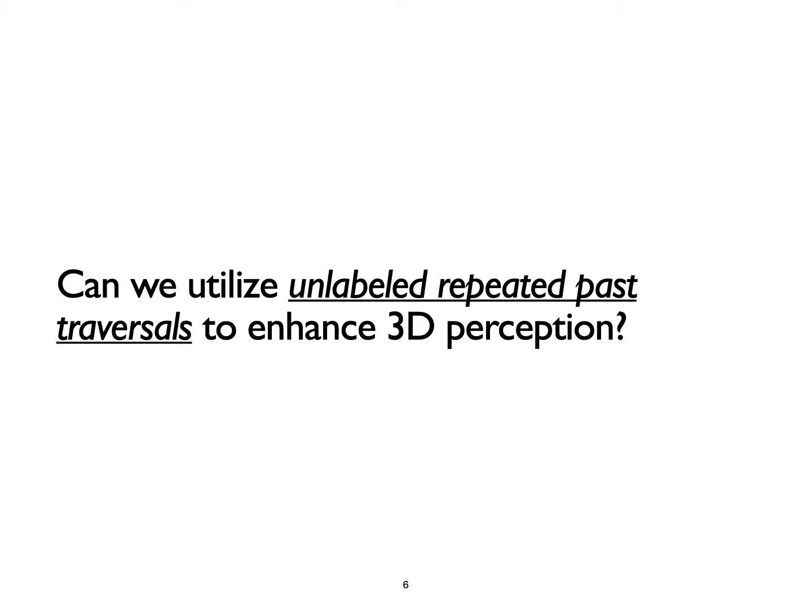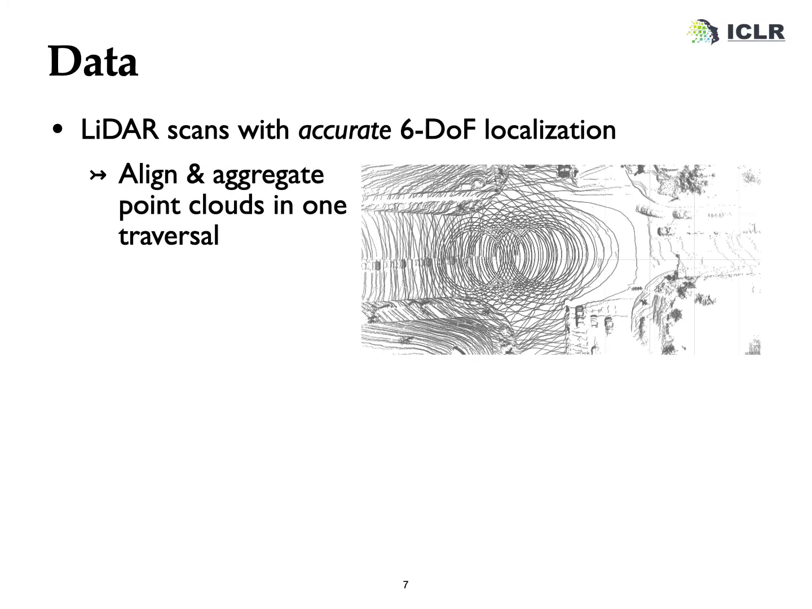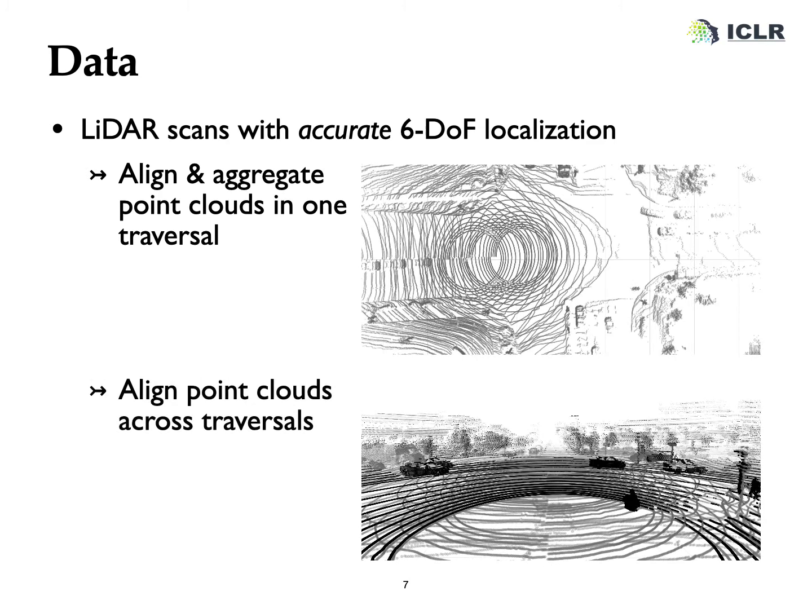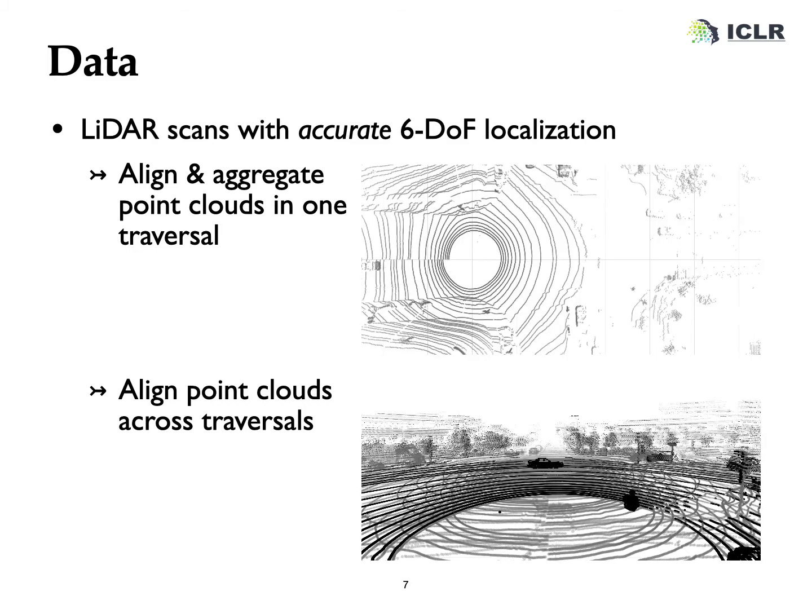We start with two practical observations about the data. First, we know that with current technology, accurate localization can be easily obtained along with LiDAR data. This allows us to align the point clouds both within one traversal and between traversals.